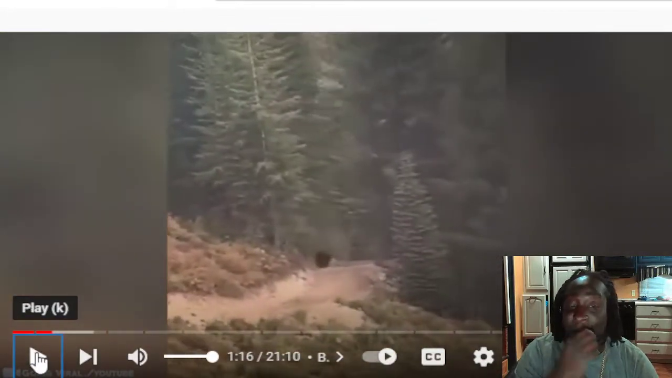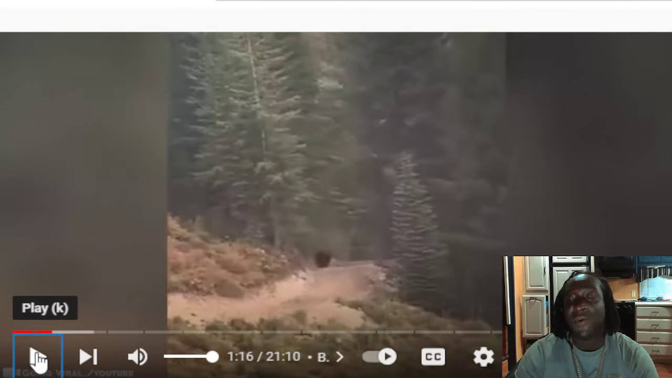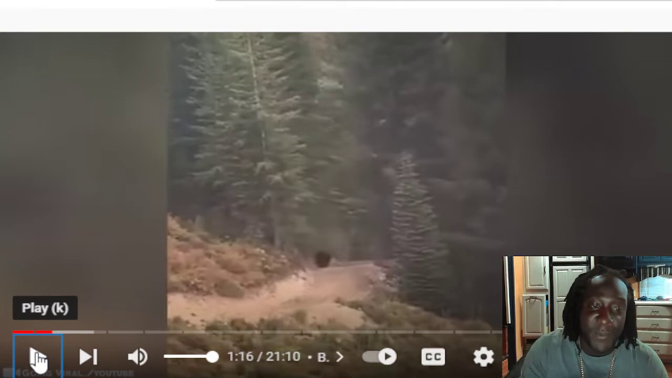Hey, no cap. Y'all see how fast that bear moving, man? I don't even know, man. To be honest, when you in a situation like that, you don't even think about that bike. I would have left that. But I don't see why most people that do wildlife or mountain climbing, all that, don't ever have a weapon with them. I would have had something with me, no cap.